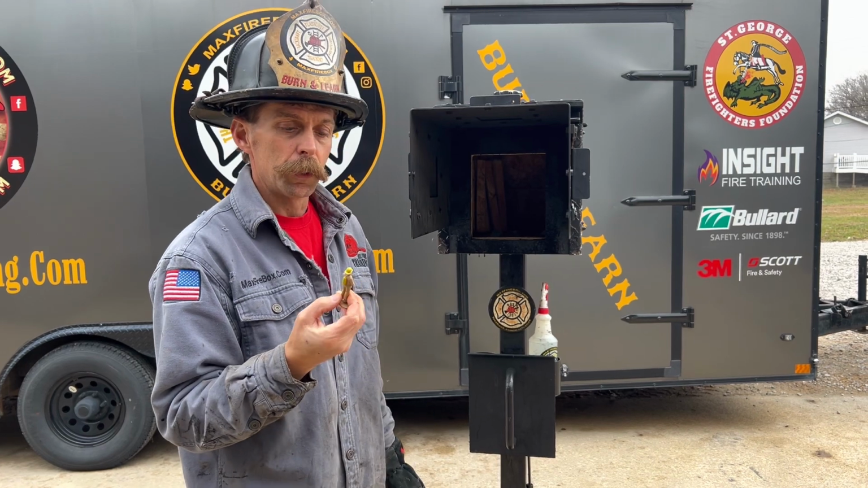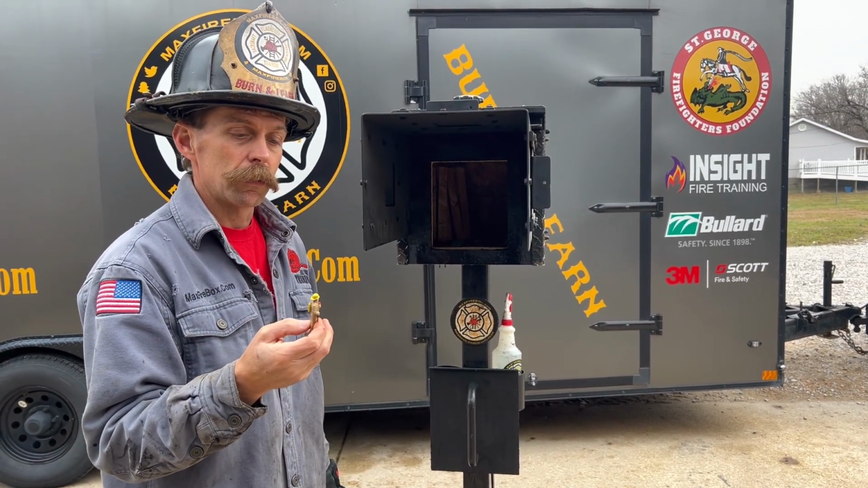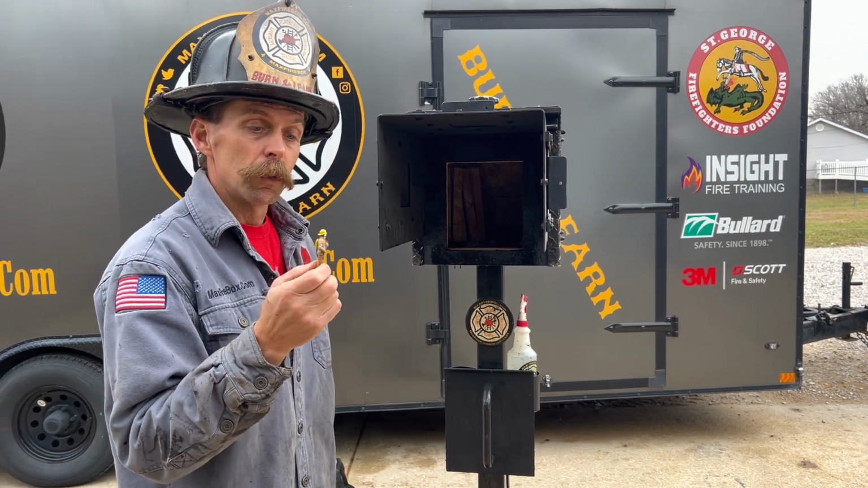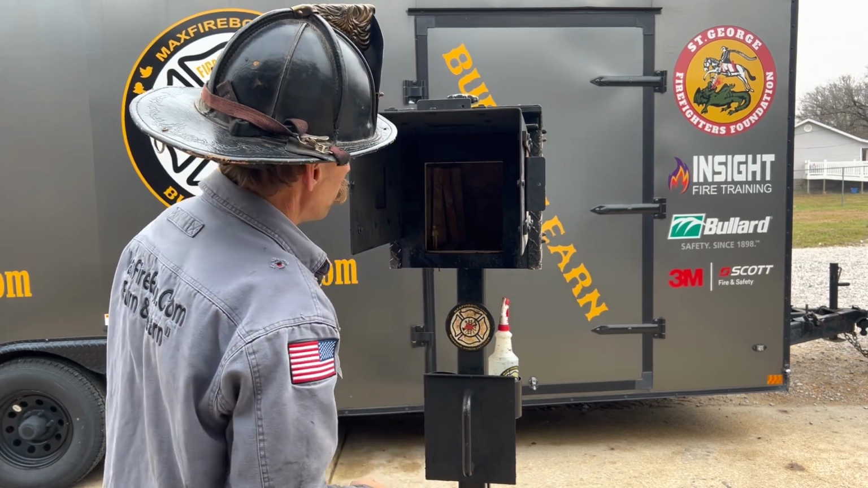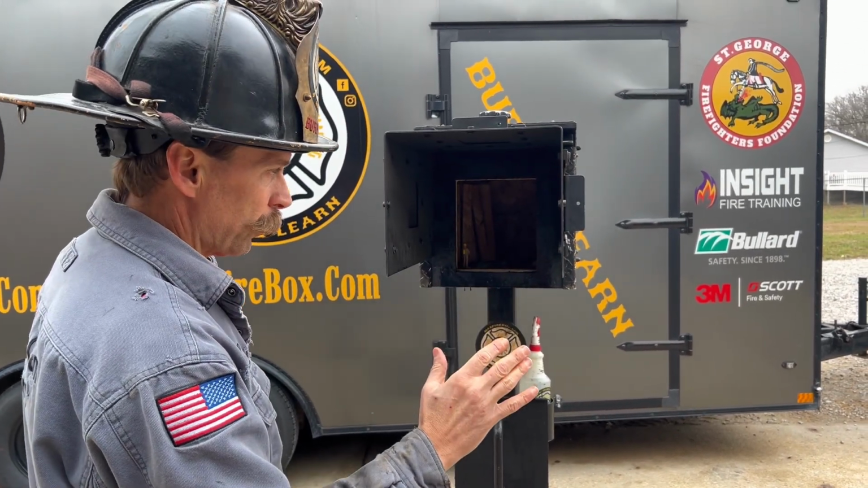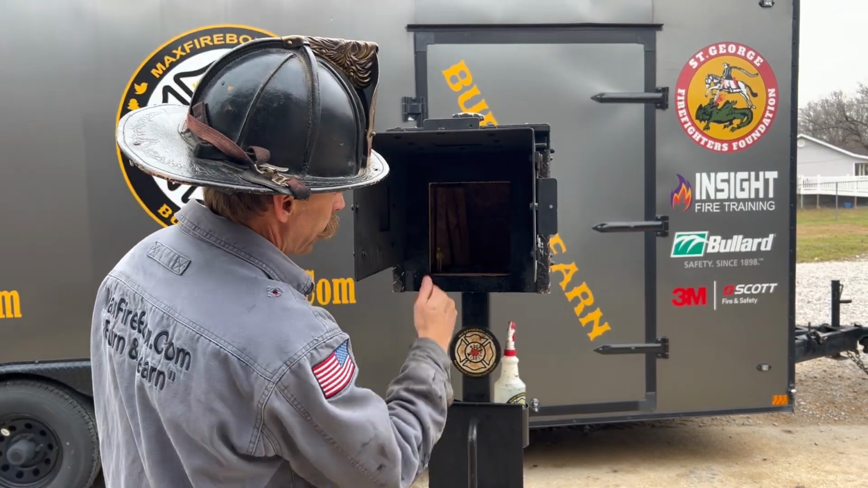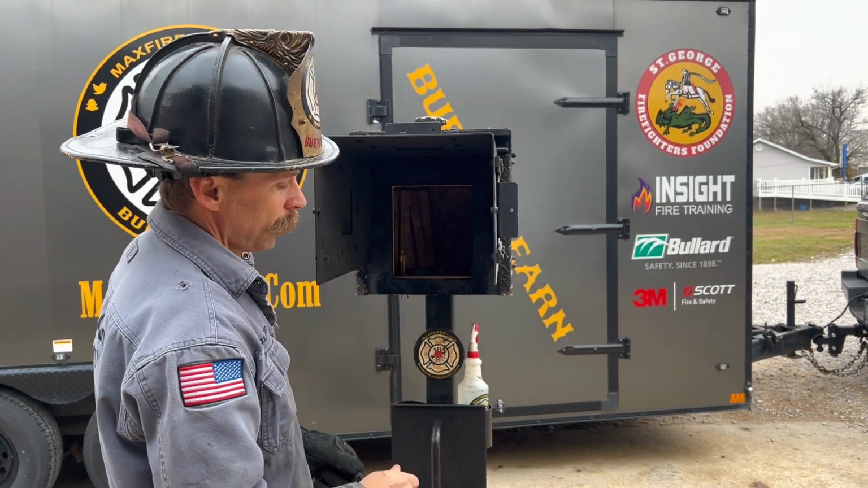Little Fire Dude represents you, and this is something that we want you thinking about. Little Fire Dude, you should not be inside the fire room. So we want you to stop back here, use the reach of the stream, be a sniper, and kill the heat out in front of you. Don't go crawling into that fire room to knife the fire.